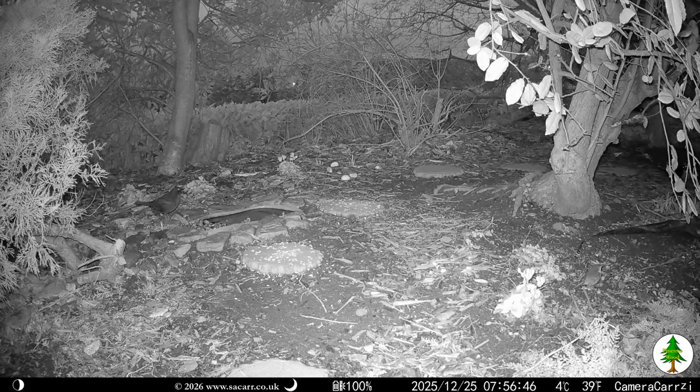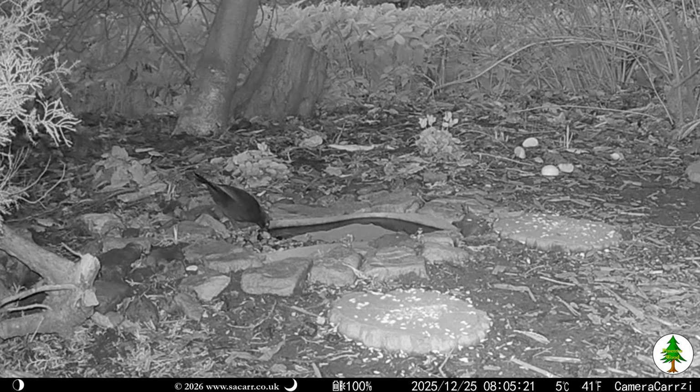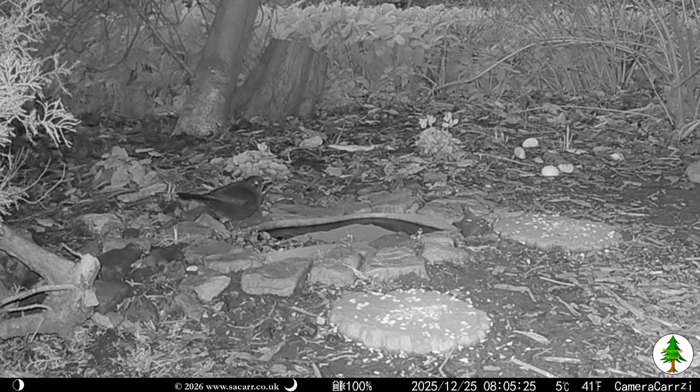Dawn on Christmas Day began in the wood at 7:56, when the camera caught a blackbird by the pond and also a robin in the lower right-hand side of the screen. The blackbird chased the robin away and then returned to the pond for a drink.